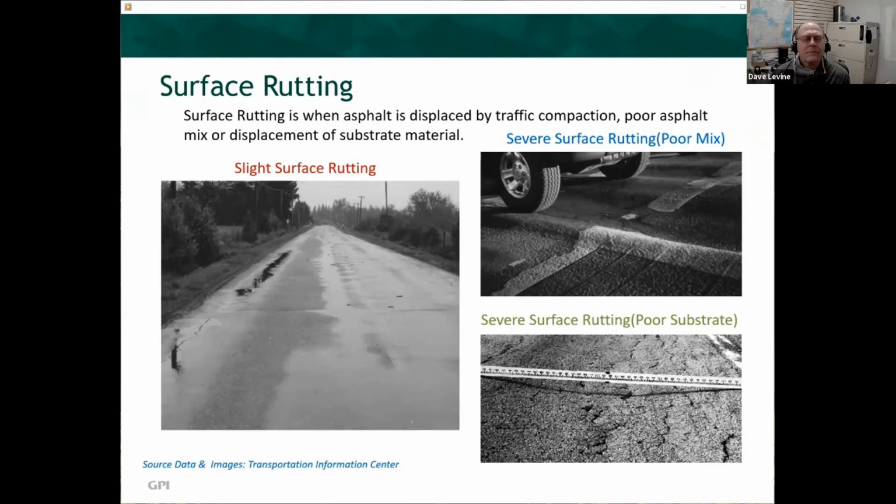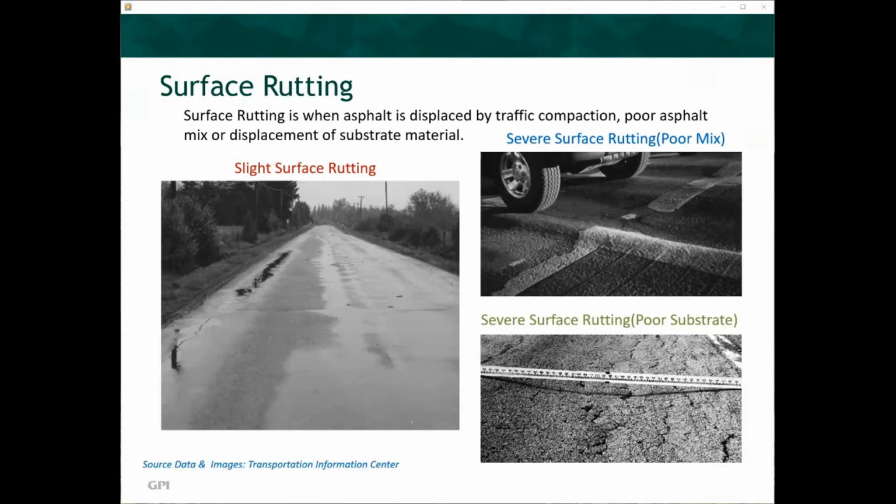Severe surface rutting due to poor substrate can create asphalt that is sinking lower in the road primarily due to traffic compaction. As with other types of rutting, safety becomes an issue and only full replacement of the substrate and asphalt will resolve the issue. Surface rutting, whether slight or severe, is a public safety hazard, and measures to rectify the road structure should be taken as soon as possible.